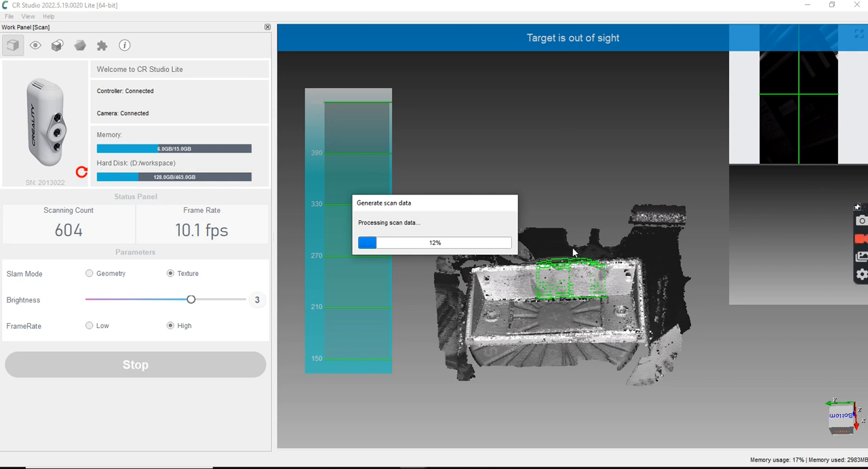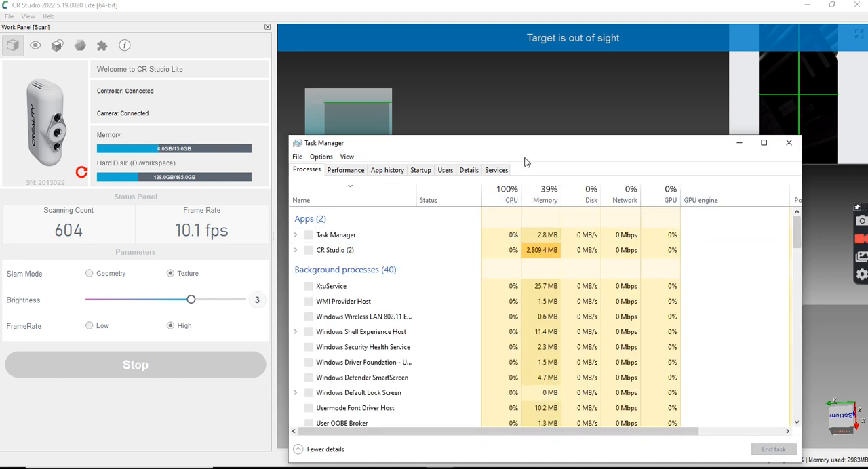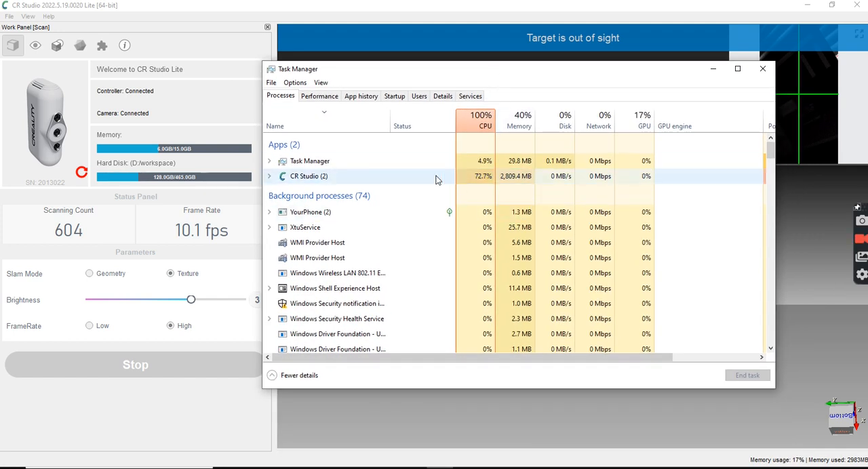Now this system is running 16 gigabytes of RAM. You can see that's not even pegging the RAM, but this is an older computer, so it is pegging the CPU pretty hard. If we go into Task Manager, we can see how hard it's smacking this guy. So you can see that it's not really using a lot of memory. When it's processing, it does use most of that 16 gigabytes, but for the scanning, it's mostly CPU trying to keep up for tracking.